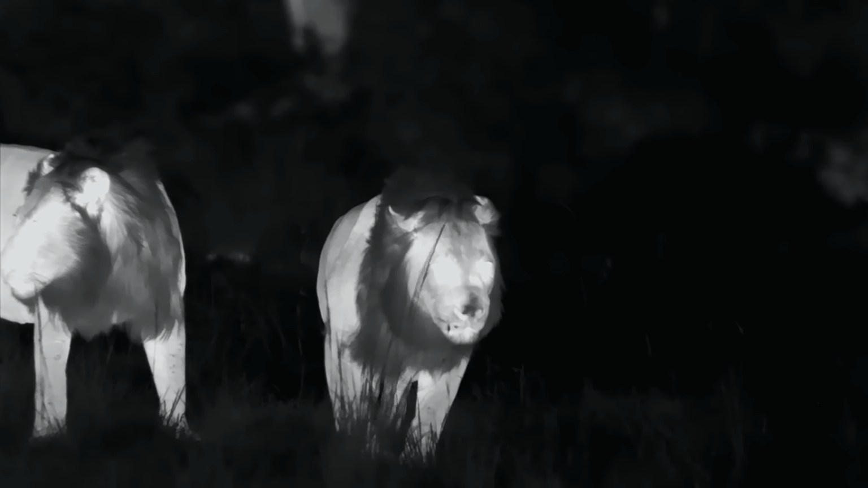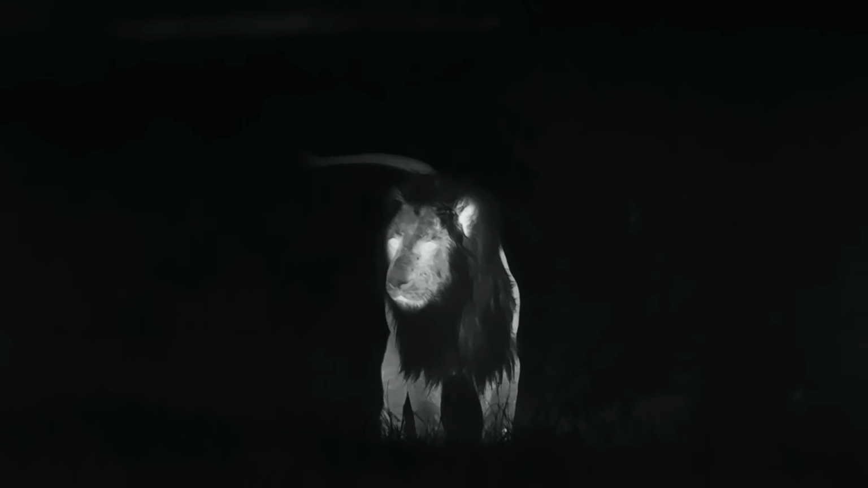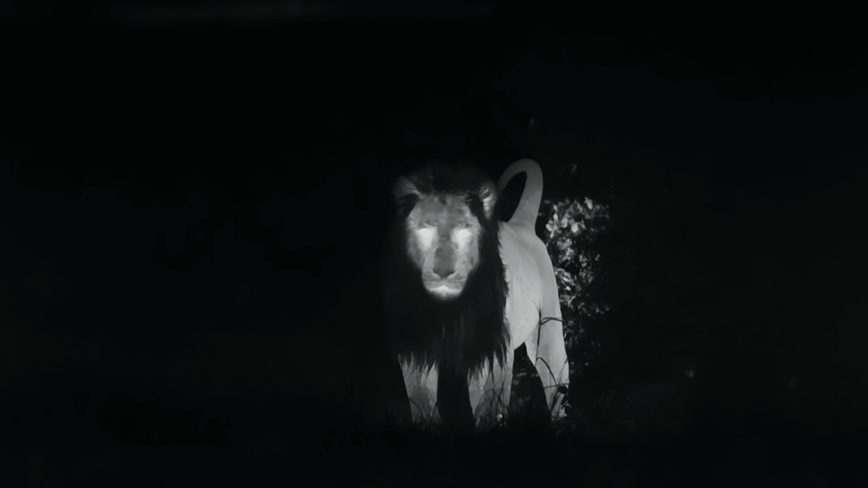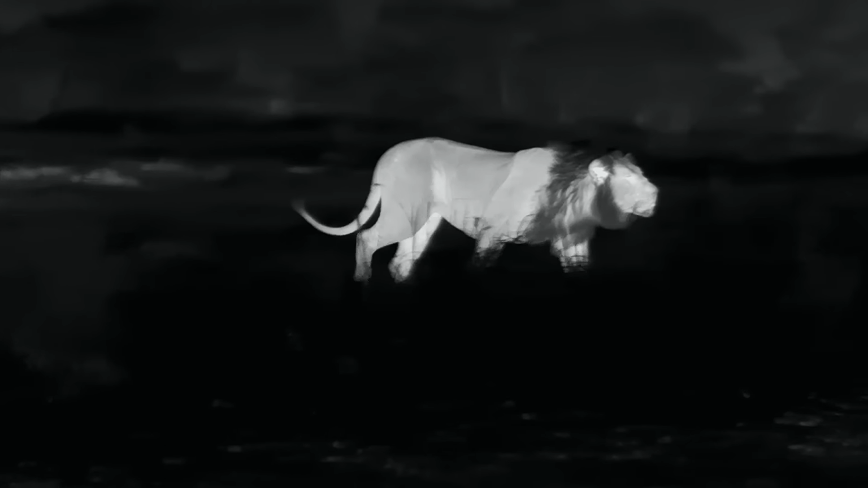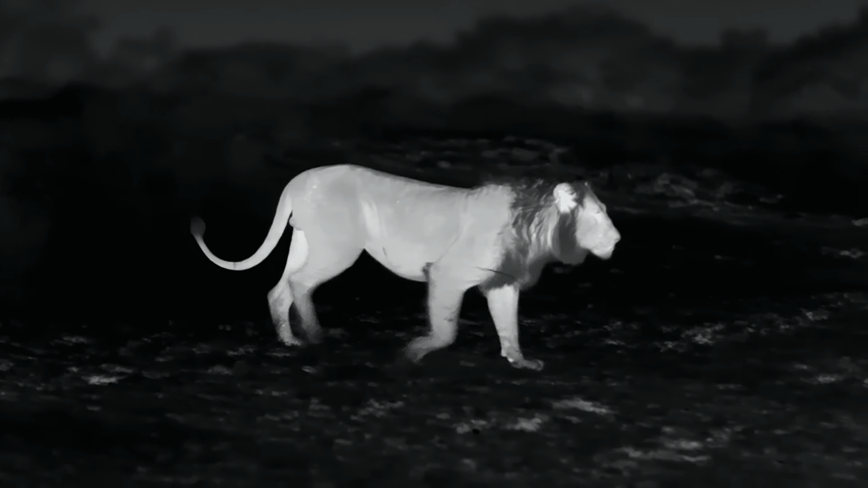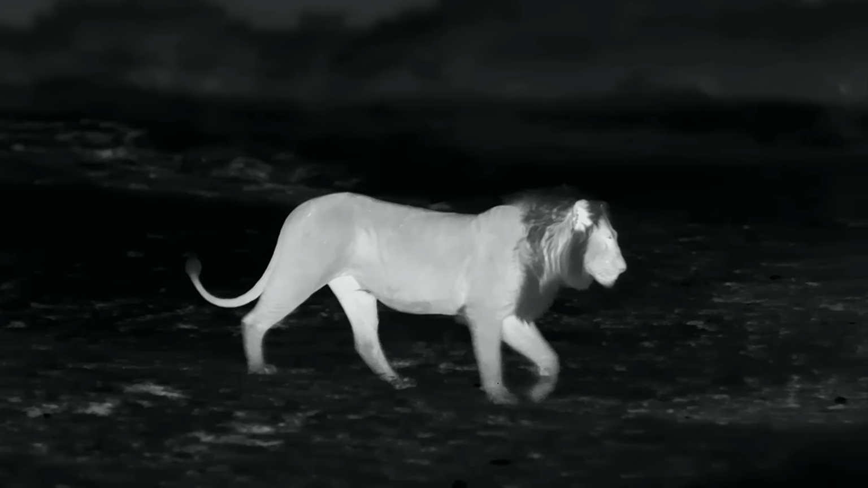They all pay particular attention to signs of non-local lions and check for suspicious traces of intruders. Everything seems okay. They mark their territory as a deterrent and give their brothers the all clear. All okay here? How about you?